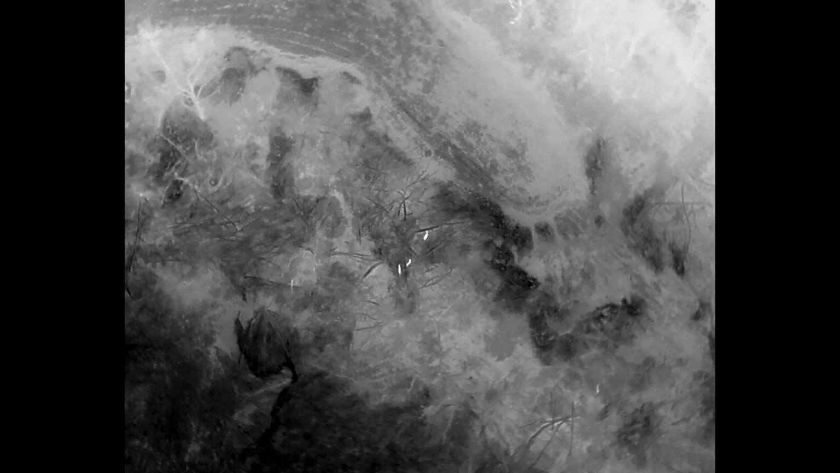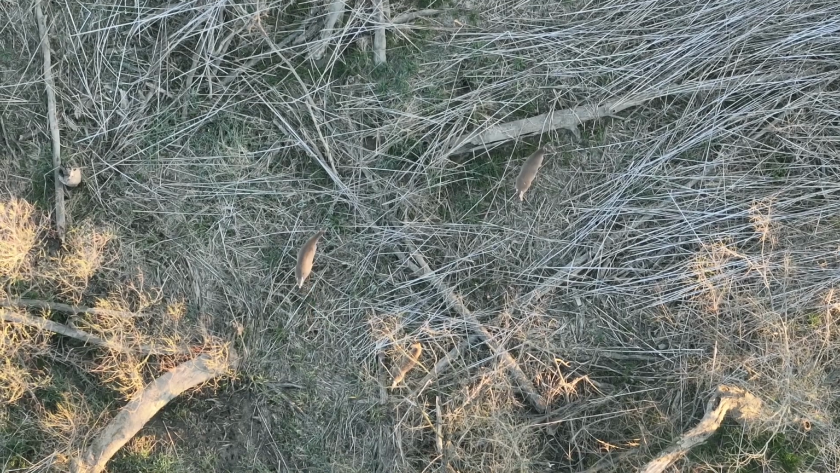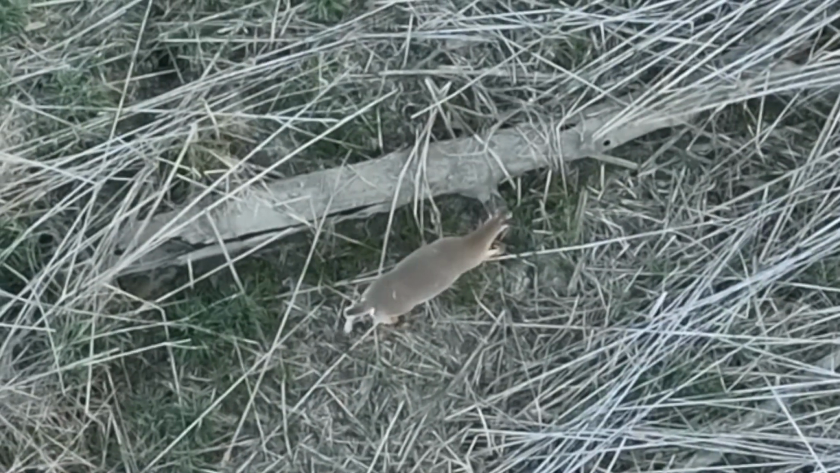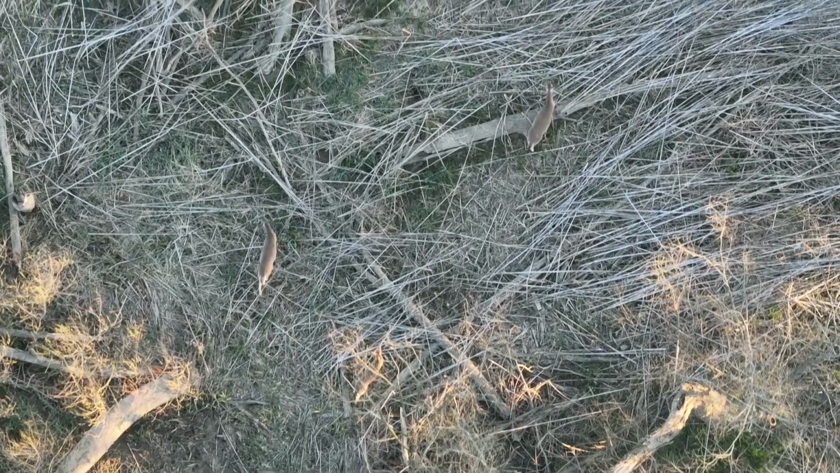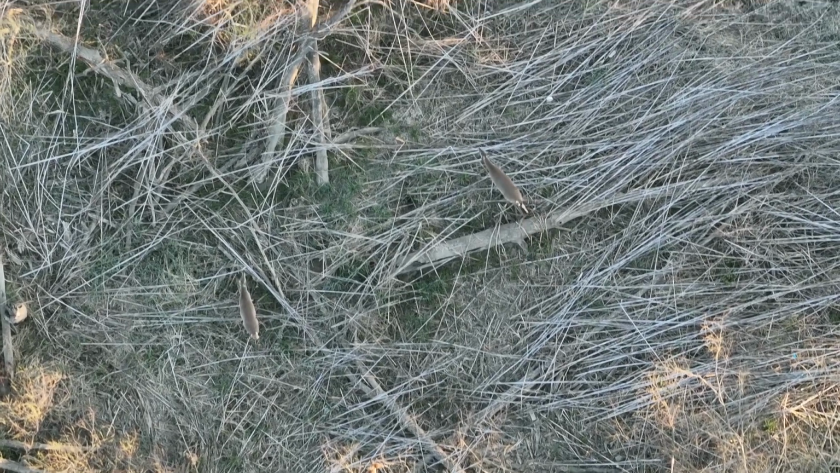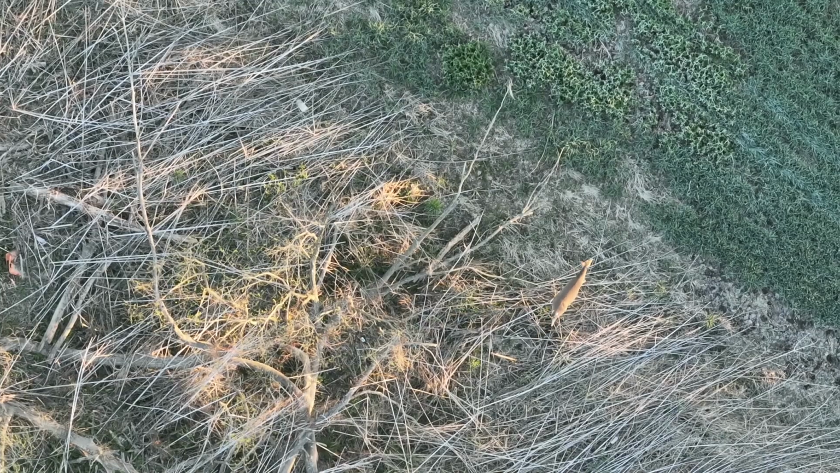I'm going to show you this animal crossing kind of a log. This is like an uphill from the kind of flat they were feeding on, up a berm that usually floods, and this animal's going to go right over this log. It's kind of interesting. Check this out. Just kind of up and over. I'm not sure why it decided it wanted to go that way. It's not a trail, so keep that in mind when you're moving along in the woods, and maybe that will help you.